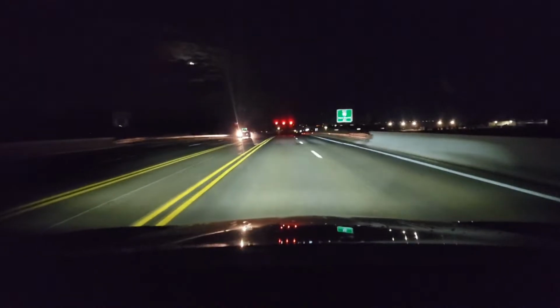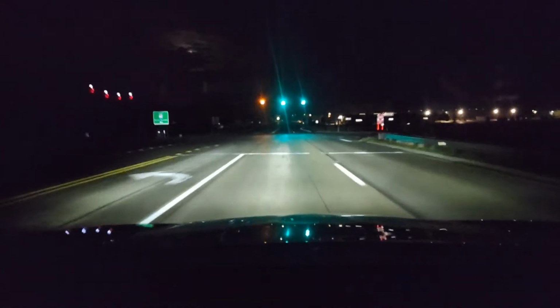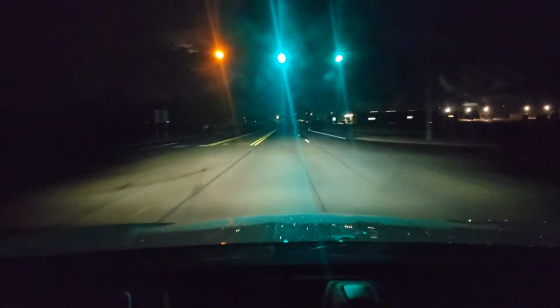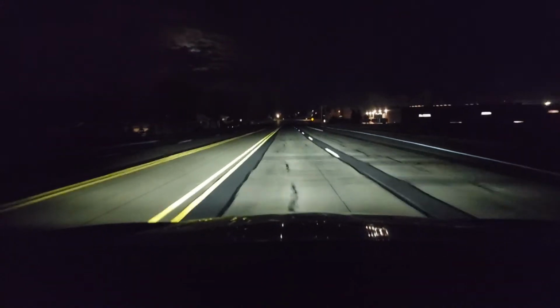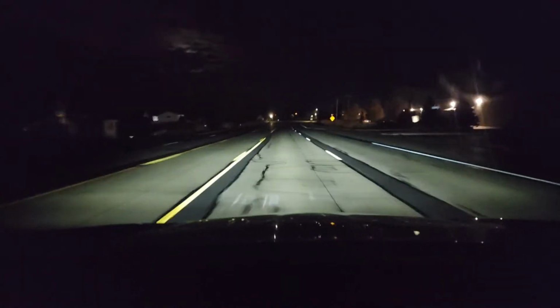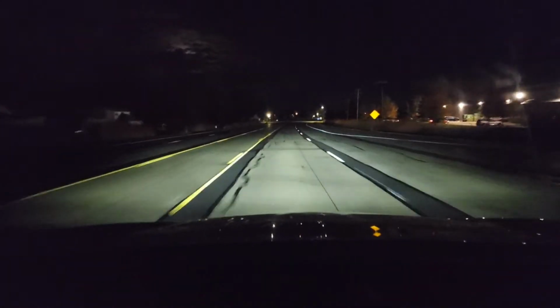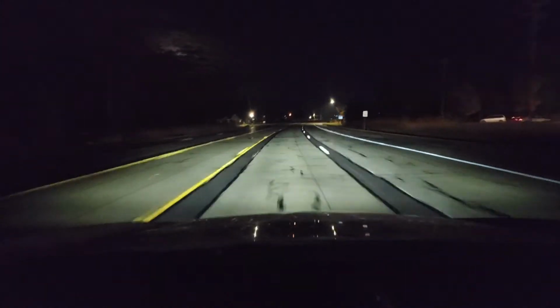I do recommend a night drive once you feel comfortable. Go ahead and squeeze. Feeling comfortable out here is the most important thing. It can be a little bit lonely driving at night, but you get a chance to think about your goals, what you want to do in your life, and how you want to be successful. It's really important.